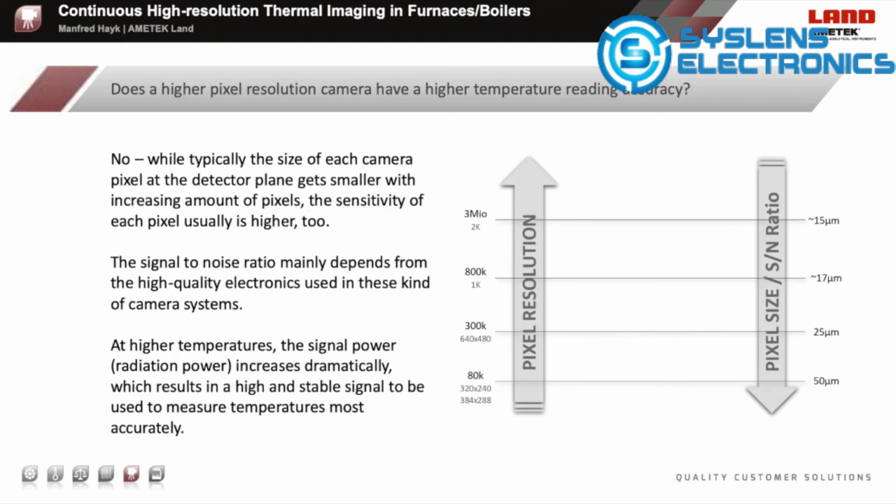Next question. Does a higher pixel resolution camera have a higher temperature reading accuracy? The basic answer is no. While typically the size of each camera pixel at the detector plane gets smaller with an increasing number of pixels, the sensitivity of each pixel usually is higher too.